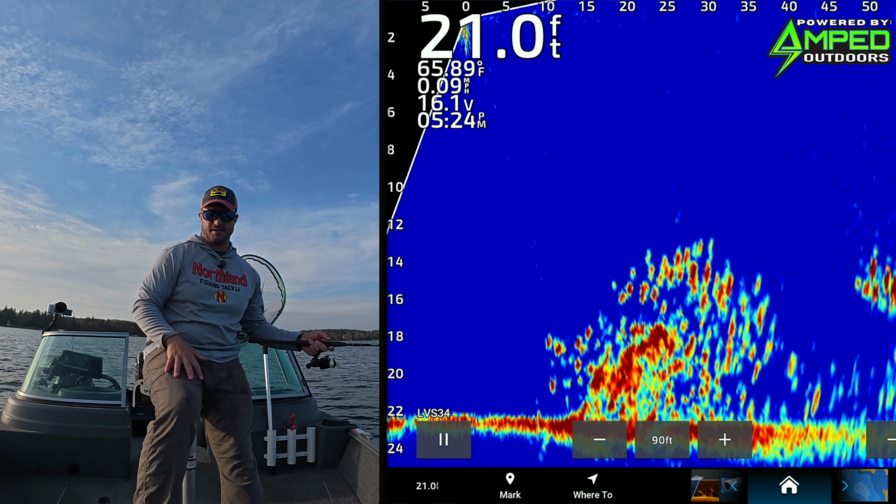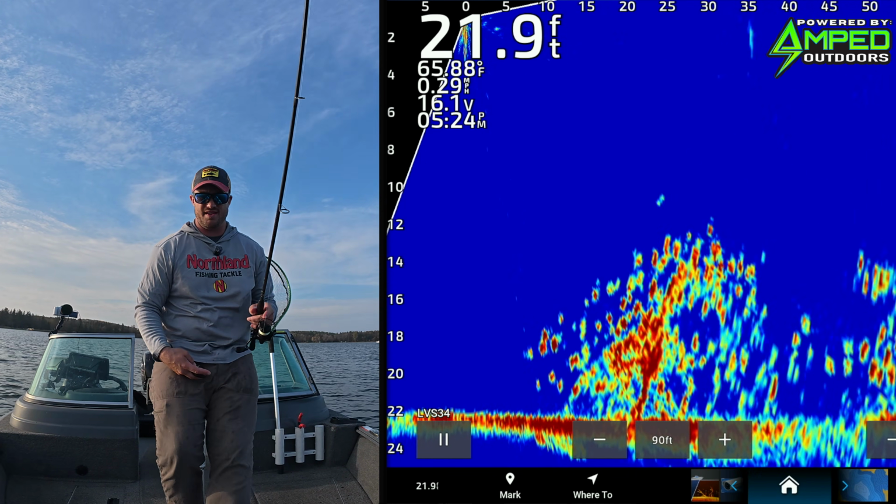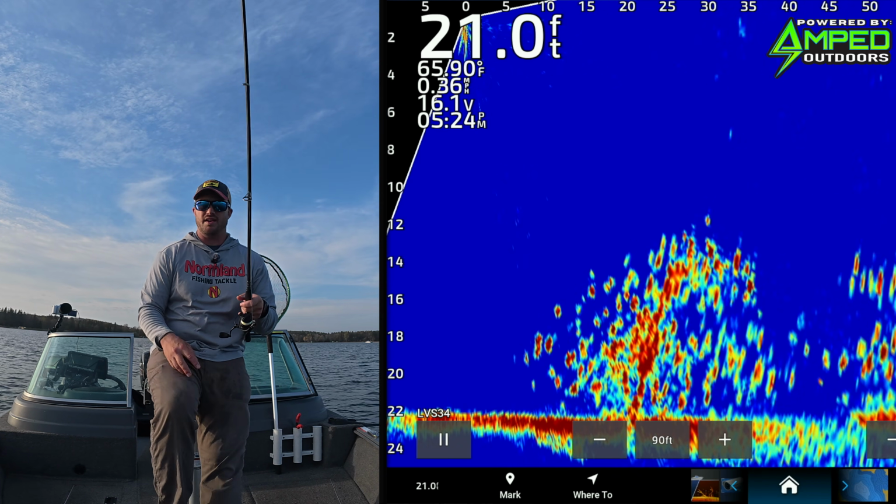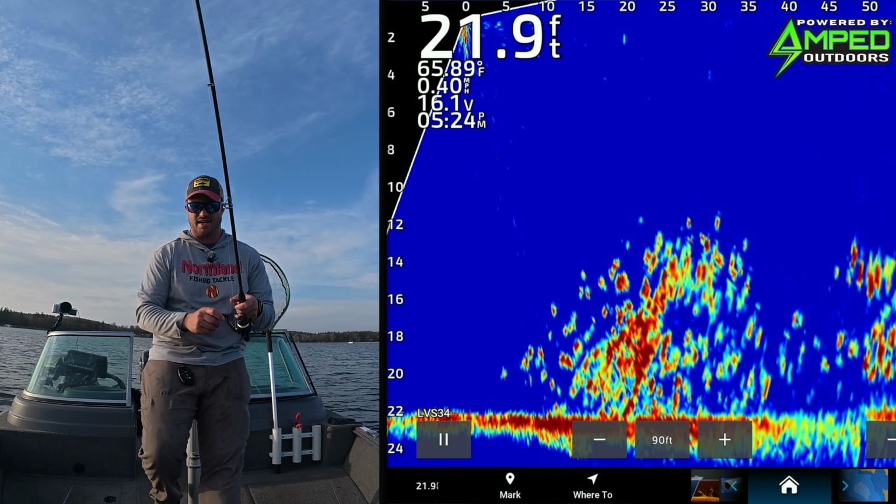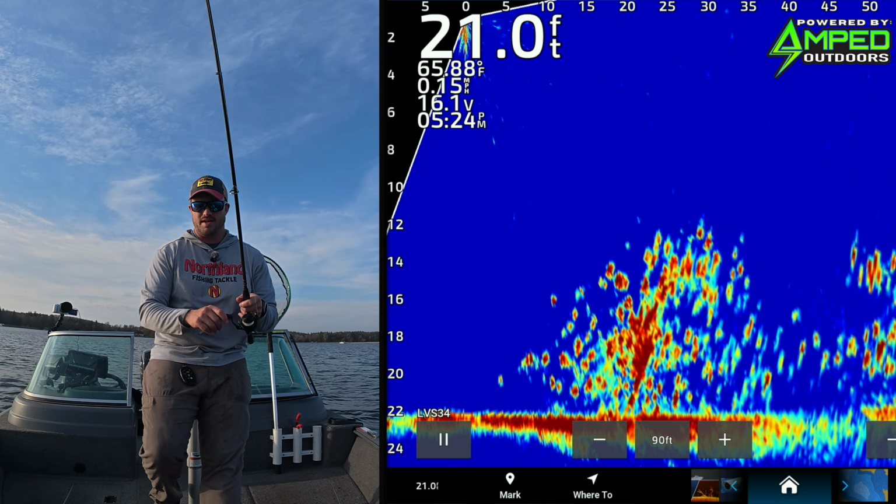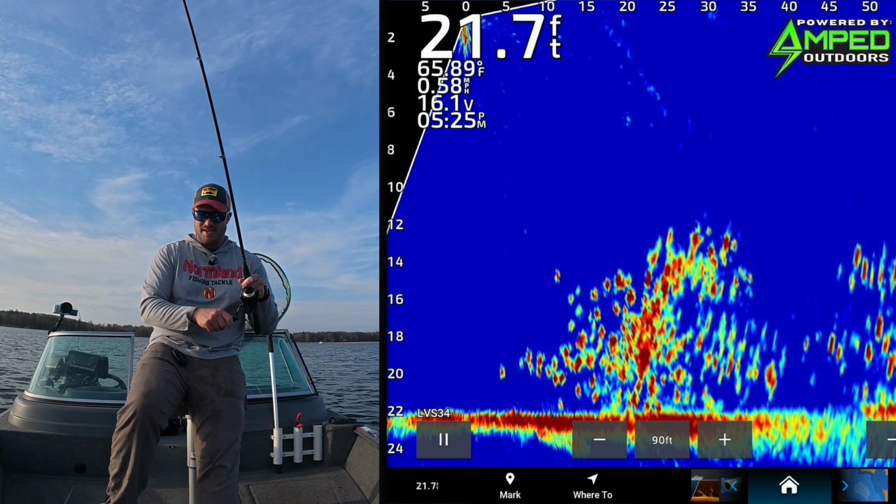Oh boy, that is a big old group right there. We'll drop that one in there. It's super windy today, so it might take a half second to get down. We'll just work it right along the tops of there. My guess is it's not gonna take long to get bit. There we go.